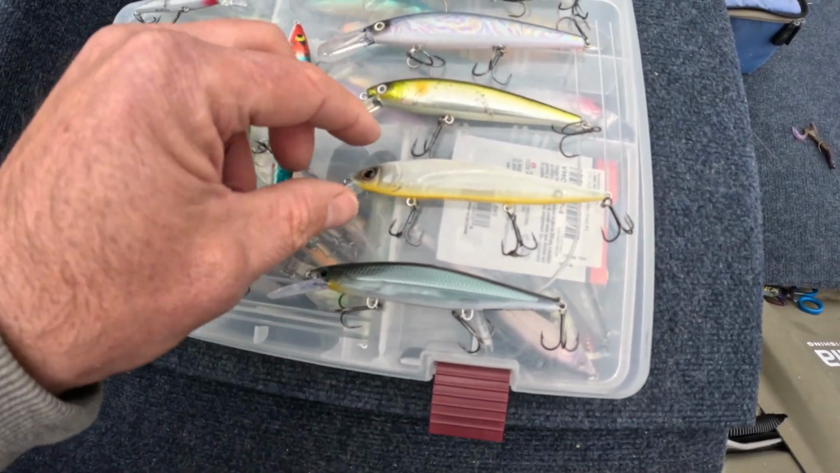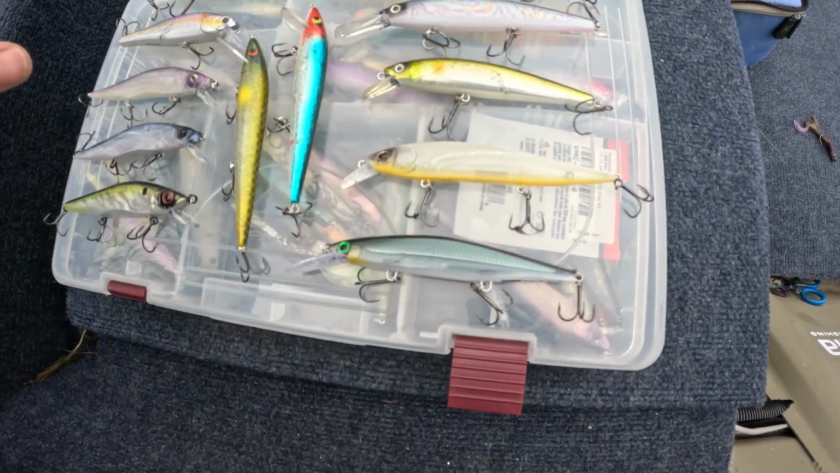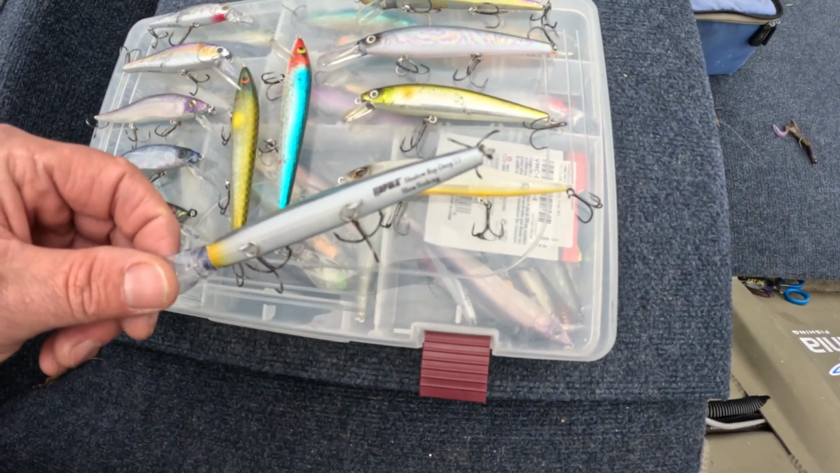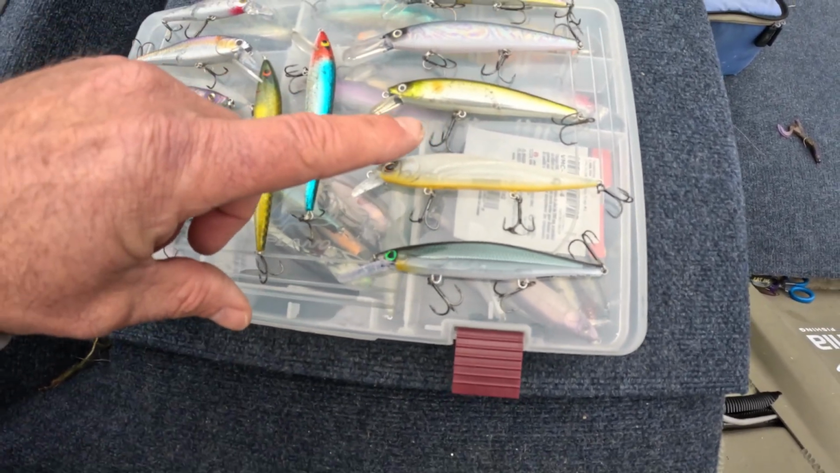This is the Berkley Stunna. This is just a 112. Also throw in a 112 plus one. I don't have it out. Right here we have a Rapala. This is the Shadow Rap Deep 11. It's a slow sinking bait. The Stunna is a slow sinking bait as well.